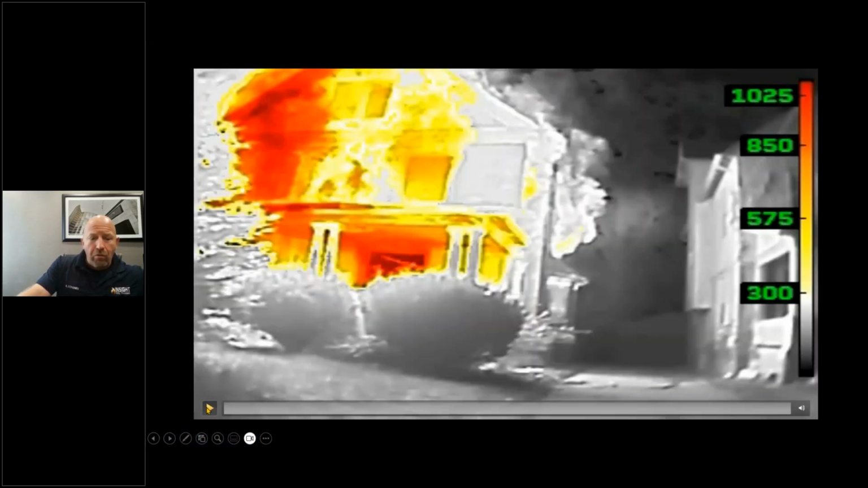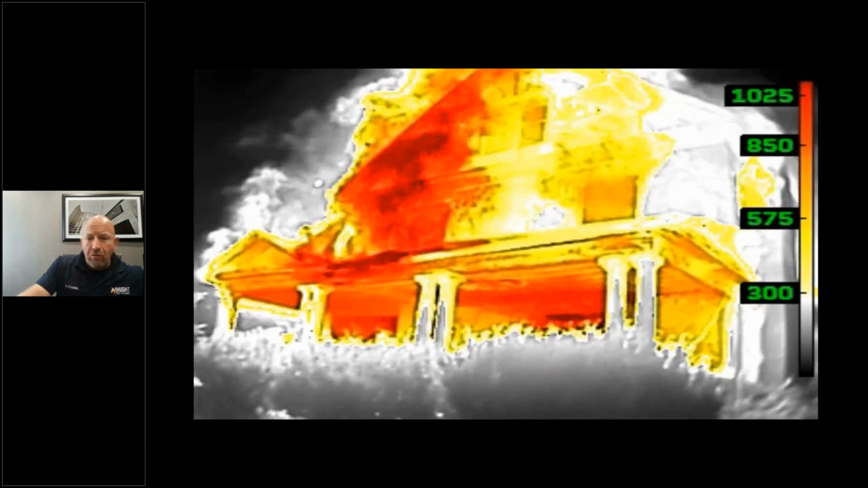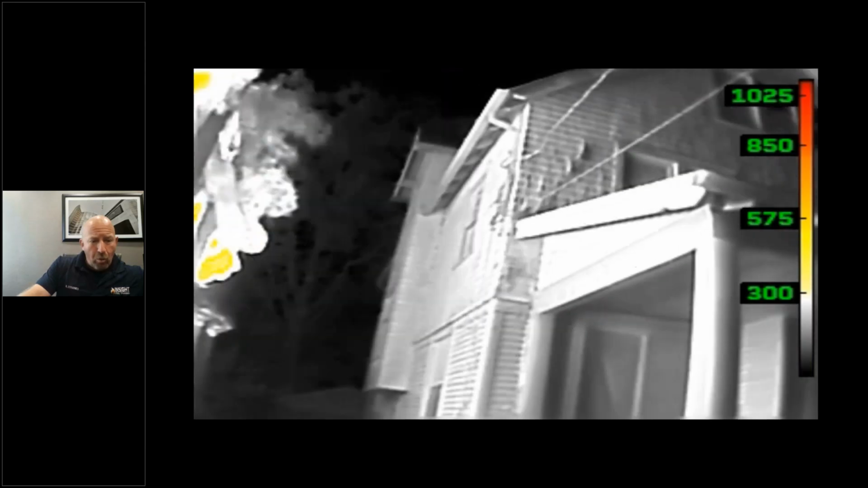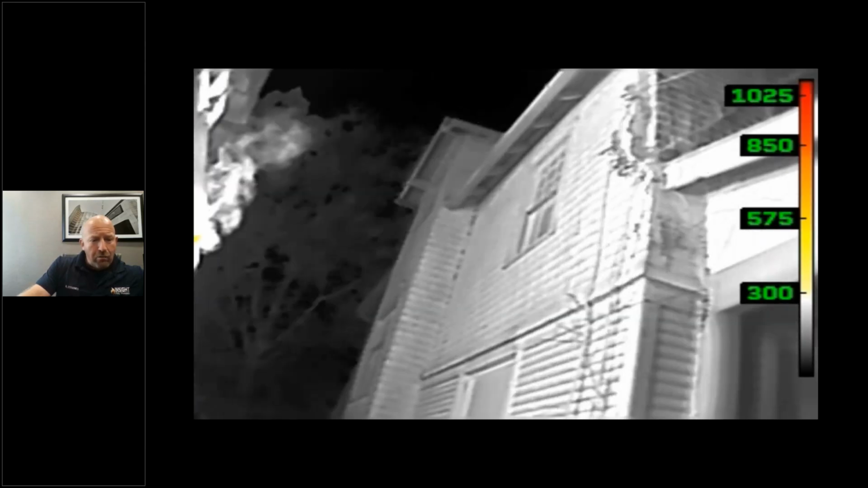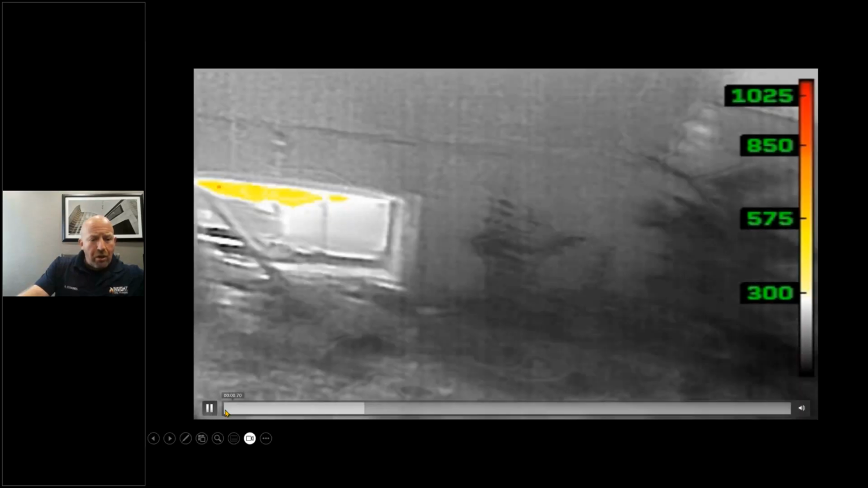You look at this video from Chief John Lightly, one of my lead instructors. He's walking around a well-involved structure. You're going to see a couple of things that are very important. Large amount of fire, number one. We're going Alpha Delta first here. We're going to look at the Delta side. We're going to scan low to high.